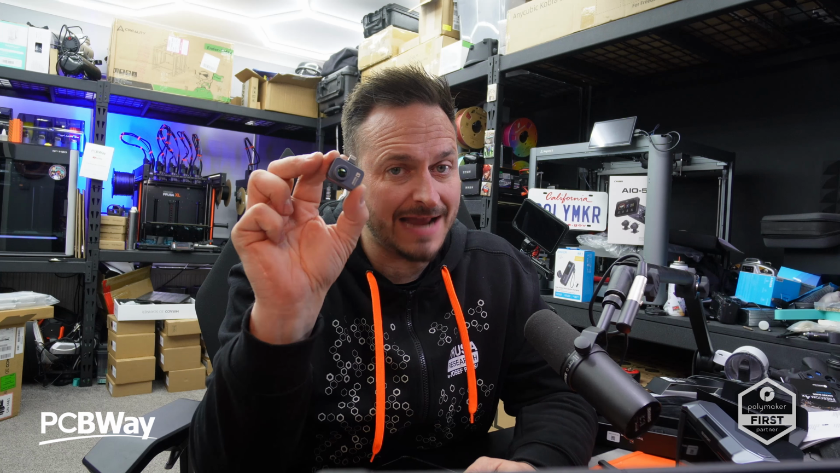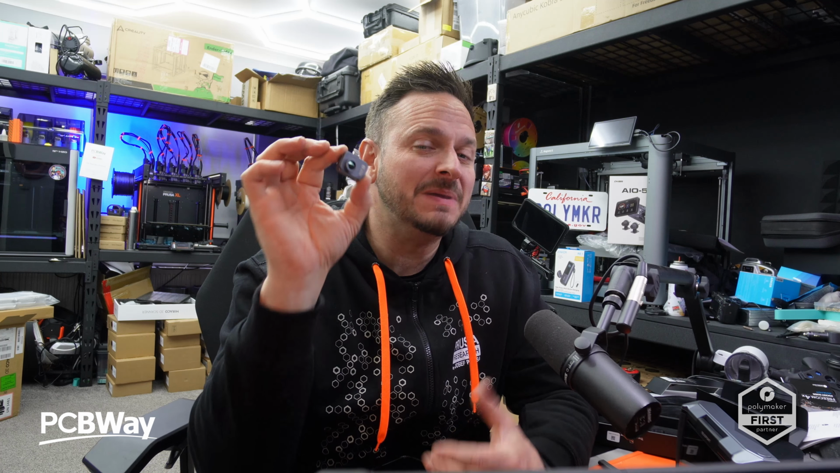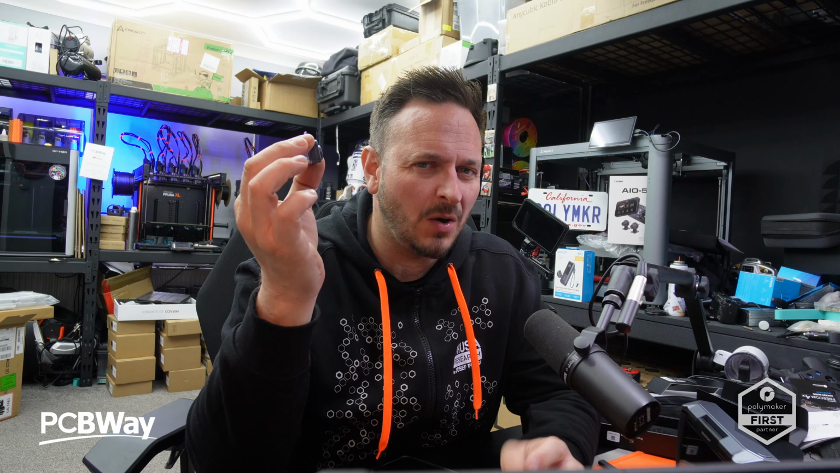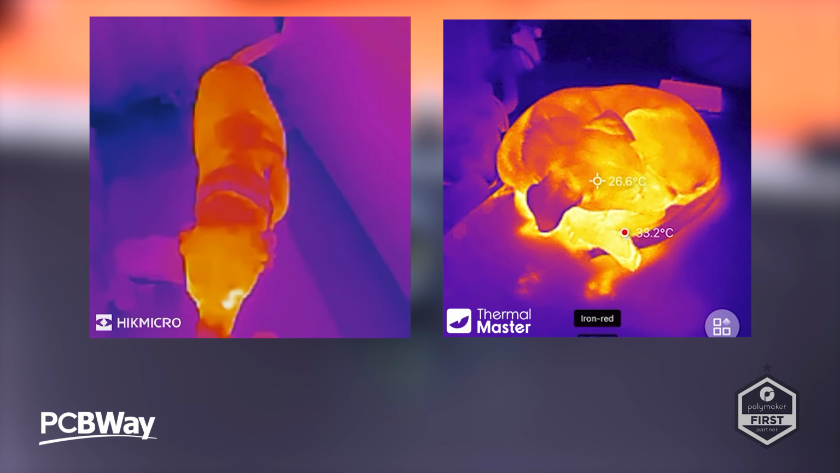So the results are in, and actually the results are really good. This is a very capable thermal imaging camera for your mobile phone. But typically with these devices, it's going to be down to two main factors. It's going to be the hardware and it's going to be the software. And I've got to be honest, on both accounts here, they've done really well. And the quality overall is not just good, it's great. And there's some very strong wins here for the hardware and the resolution quality overall.